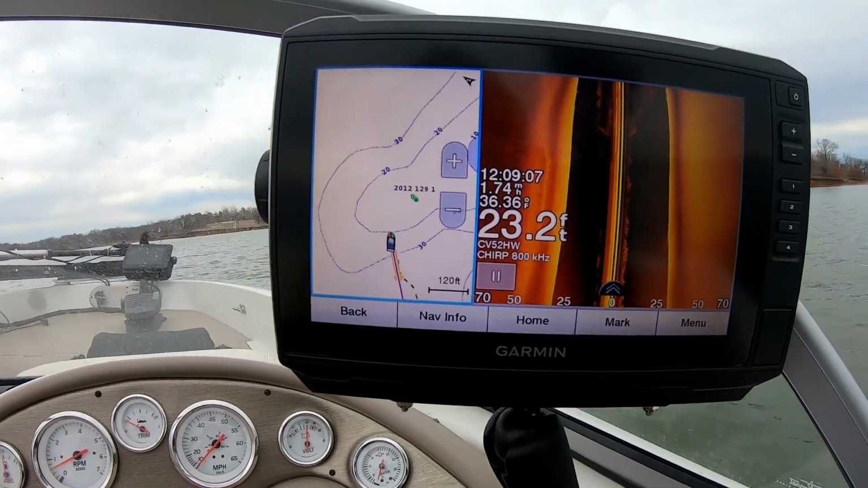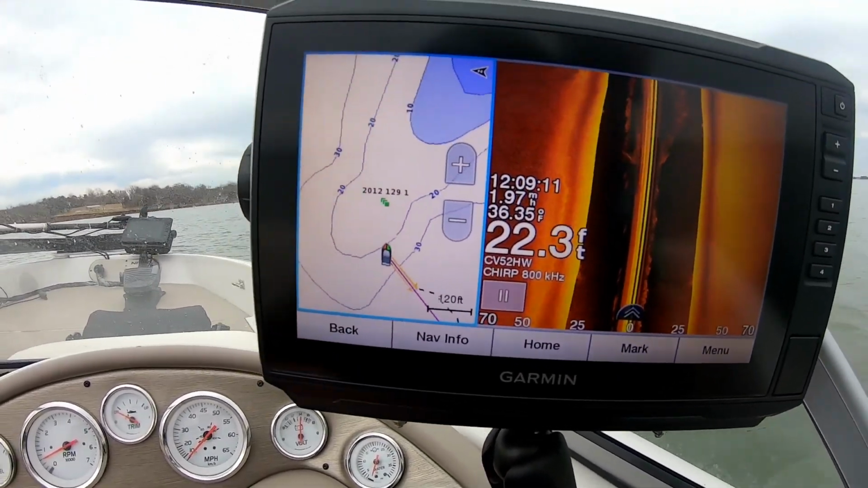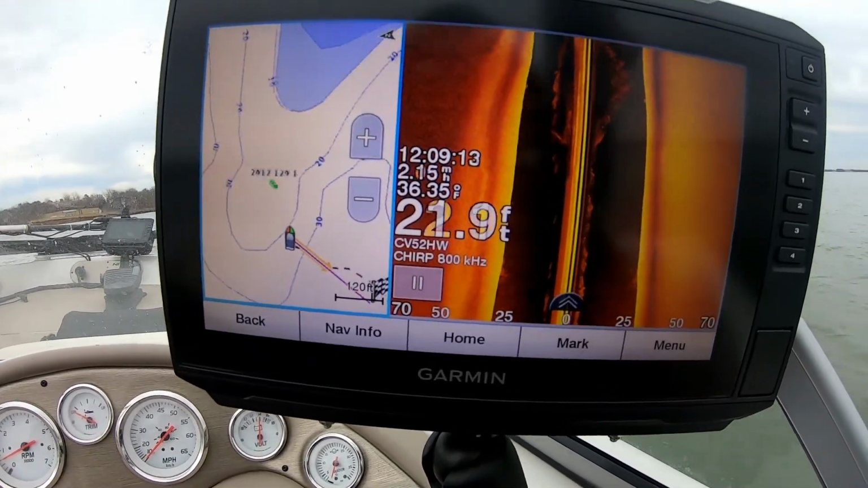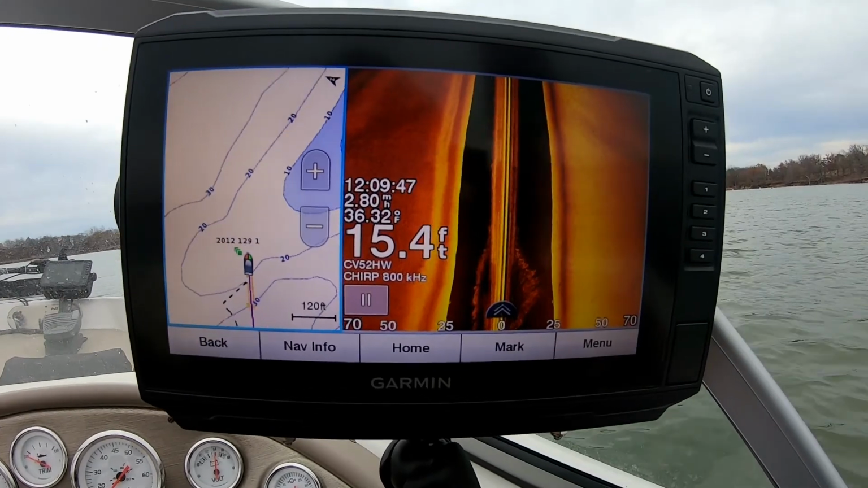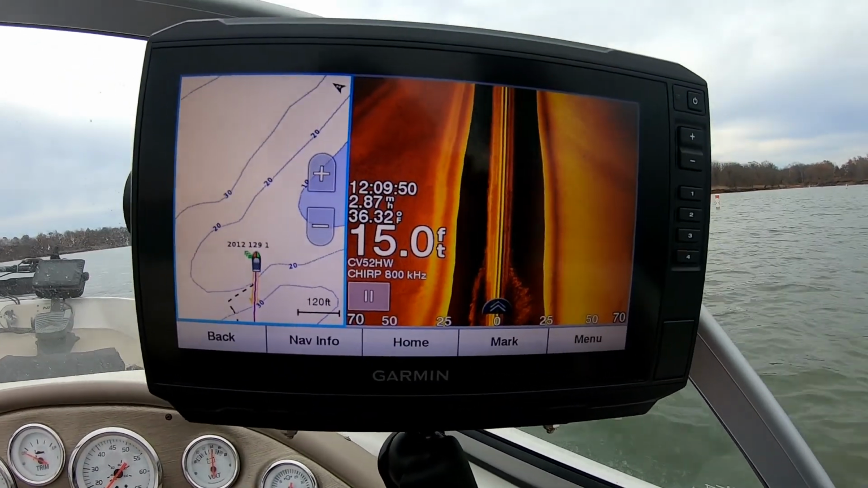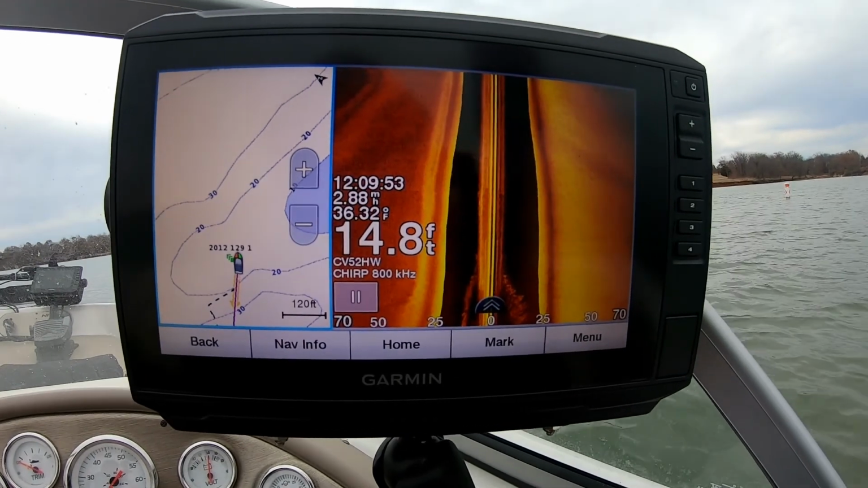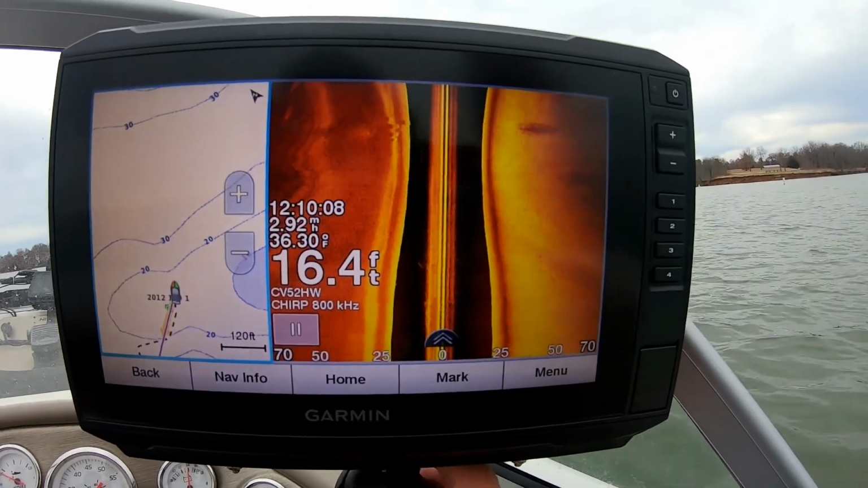So we're going to drive right up next to this GPS point. I'm trying to do this with 2 hands, and it's impossible. Or, one-handed. I've got it set at 120 feet for the graph part. And it looks like we've got one right there.